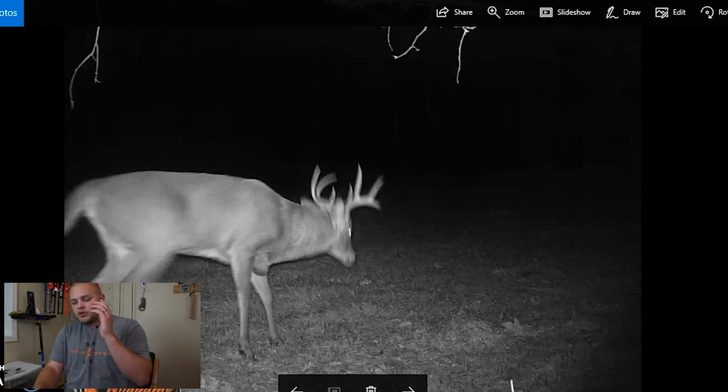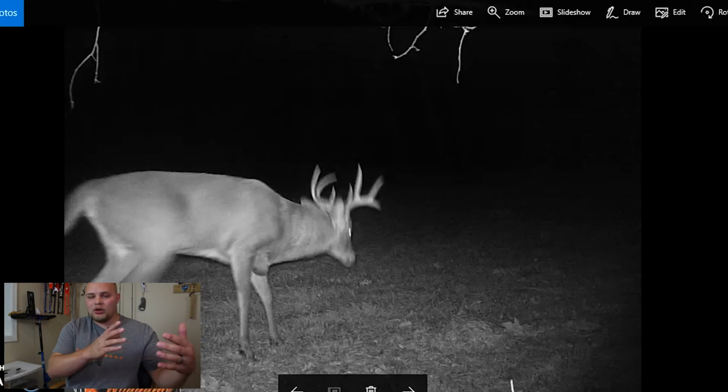And like I said, if you didn't have any pictures of Velvet last year and you don't have them again this year, their home range is outside your property, and you need to zone in on where they're coming into your land and set up an ambush point.